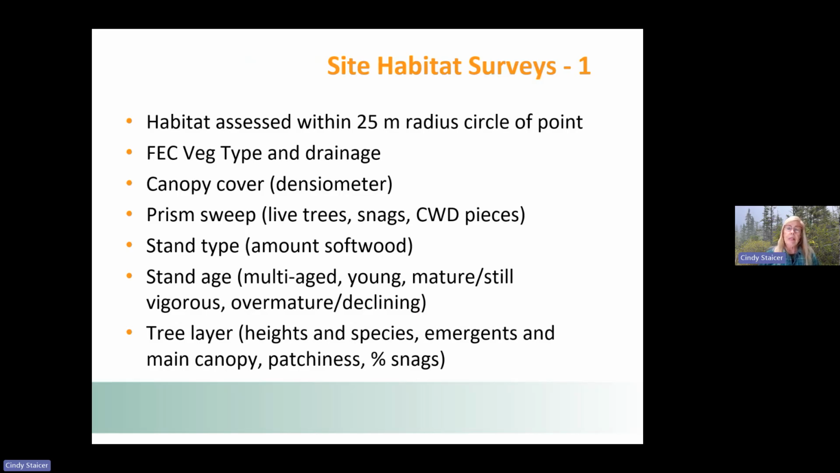So what we did was we did habitat surveys at each of these sites. We assessed the habitat within a 25-meter radius circle of the point. We determined the FEC vegetation type and the drainage, and measured the canopy cover. We did a prism sweep. We recorded the stand type and stand age, and then measured the tree layer heights and species, noted whether there were emergents, what's the height of the emergents versus the main canopy, how patchy it is, and what percent of snags were at the site.